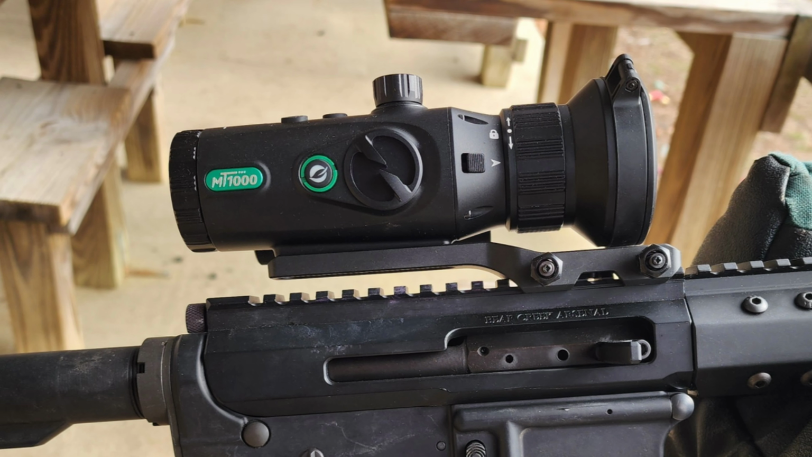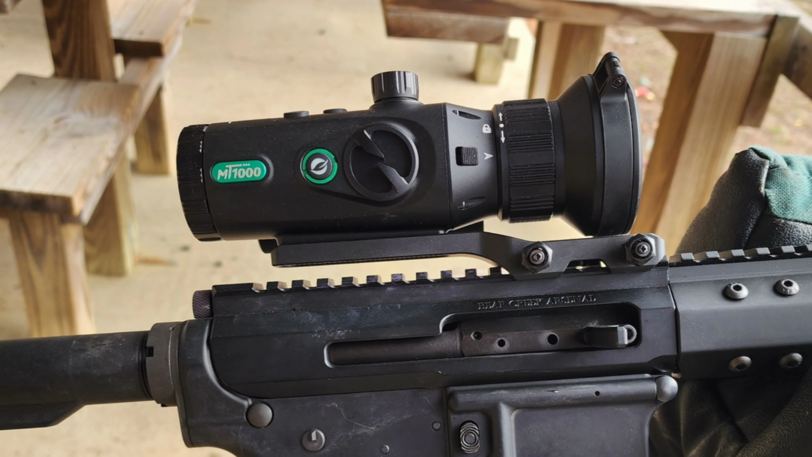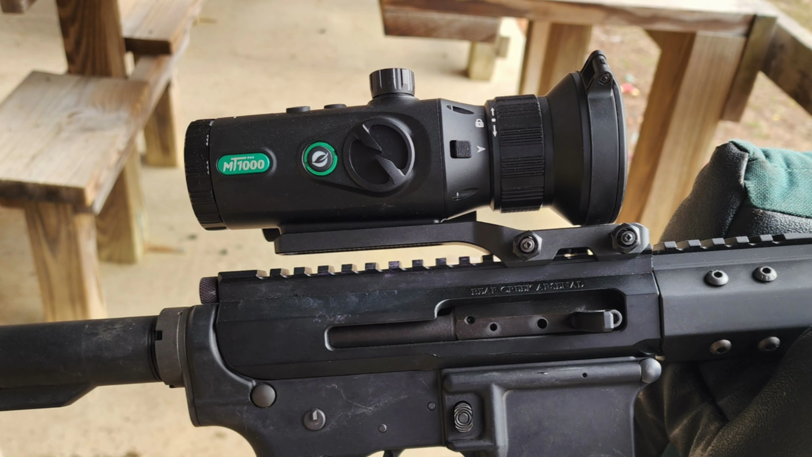I really don't think you can find anything better for the price. And honestly, a lot of the ones that would even come close to competing with this one are going to be at least double the price. You can spend $5,000-$6,000 to still not get any better performance than what you get out of this one.